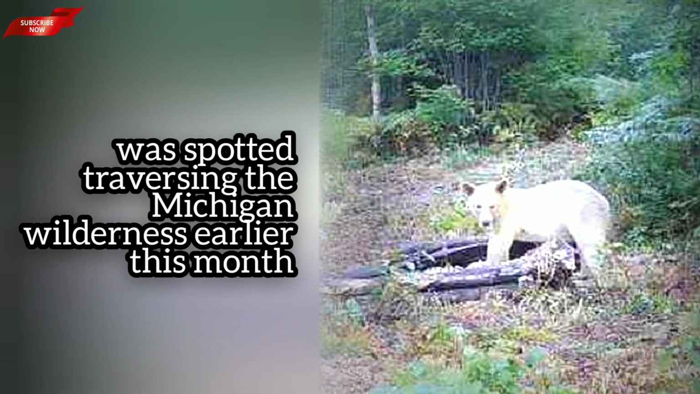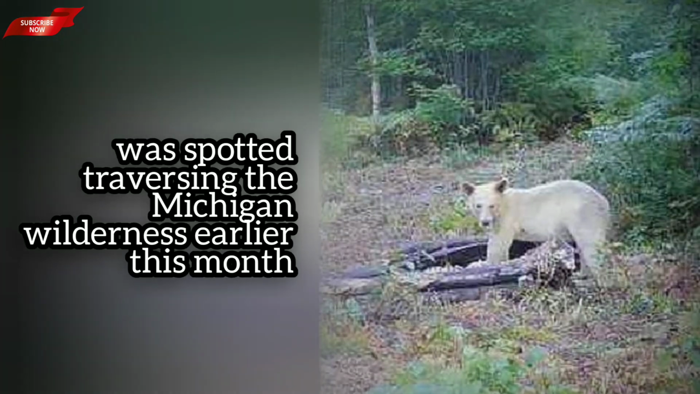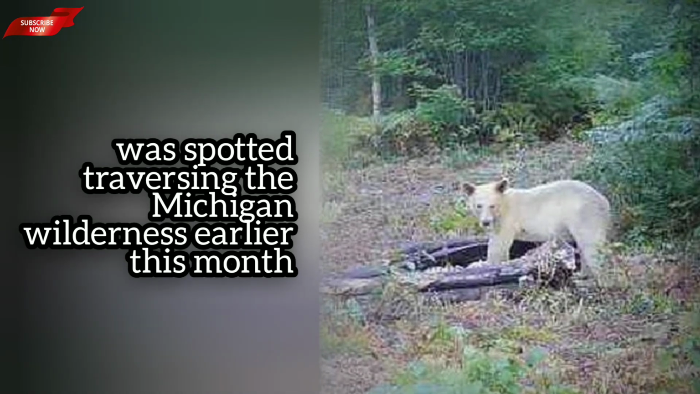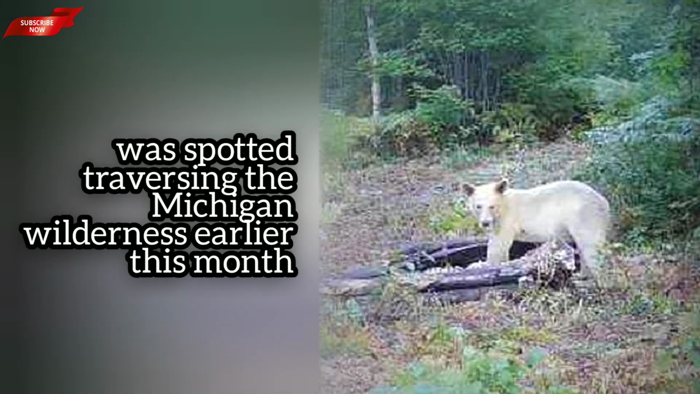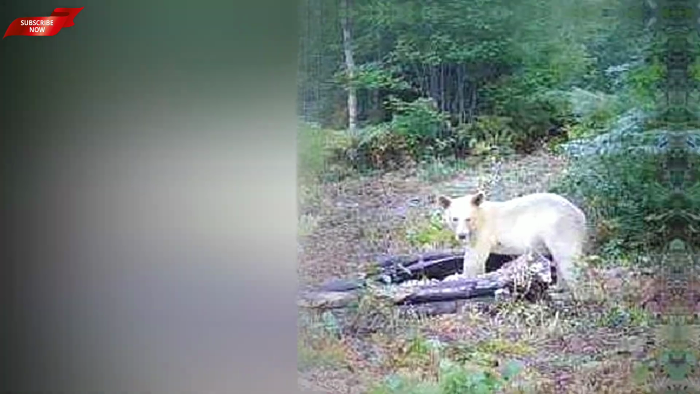Originally called spirit bears by Native Americans who once roamed the then rough American landscape, the sighting of the elusive, all-white critter is the first in state history, and the first time one was filmed in the US in nearly 20 years. Wildlife officials in the region, meanwhile, are keeping their eyes peeled for the elusive beast, who is in danger of being poached during the ongoing hunting season, which ends October 14th.